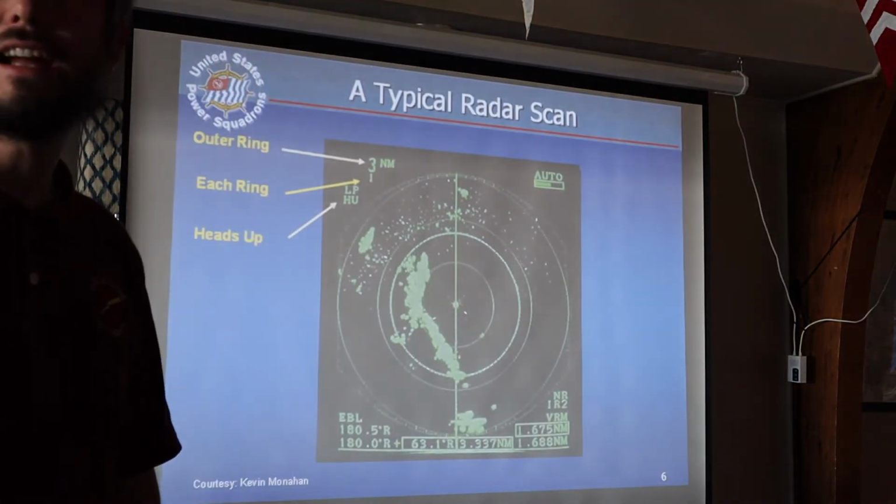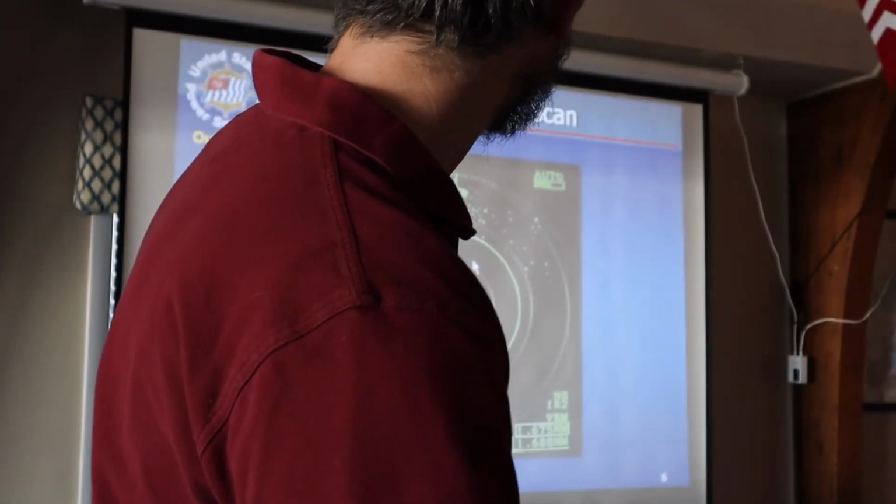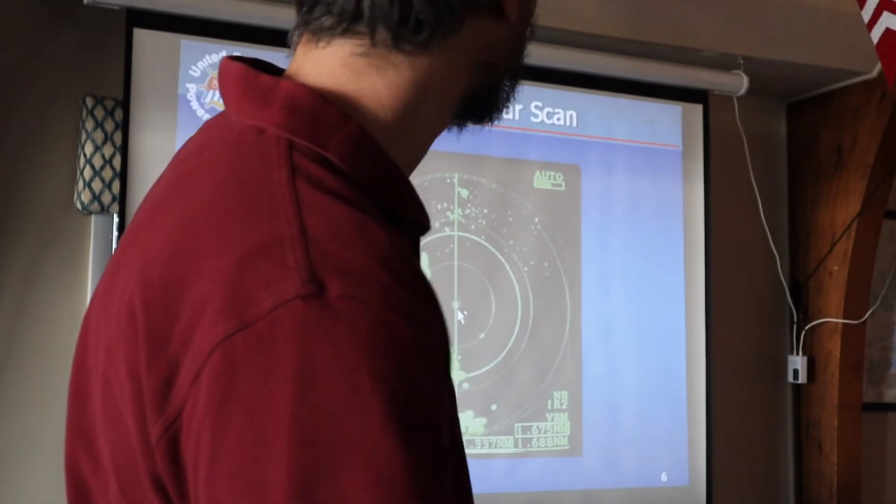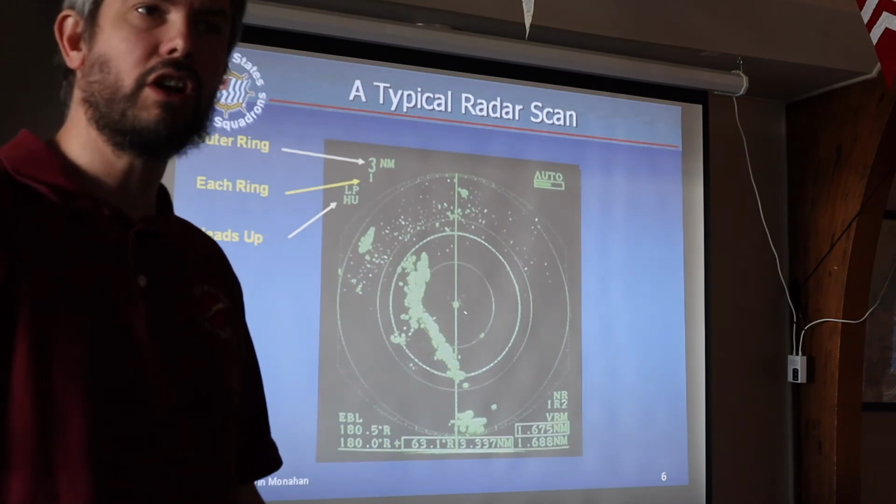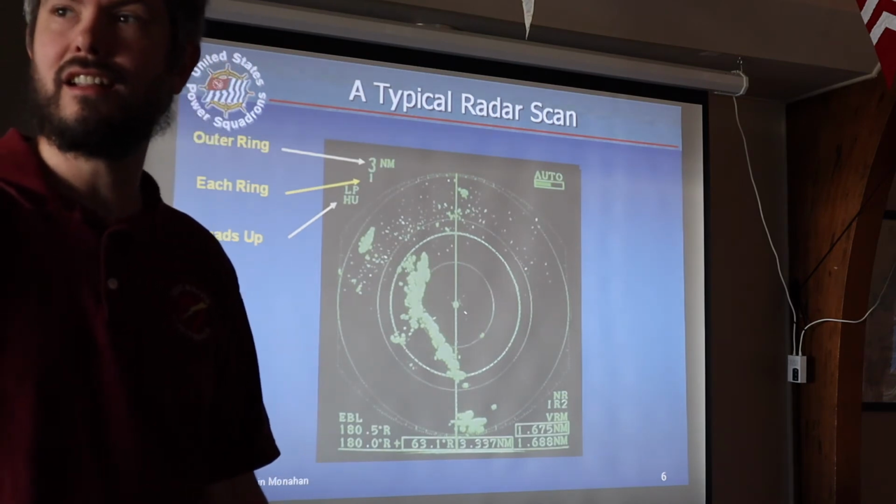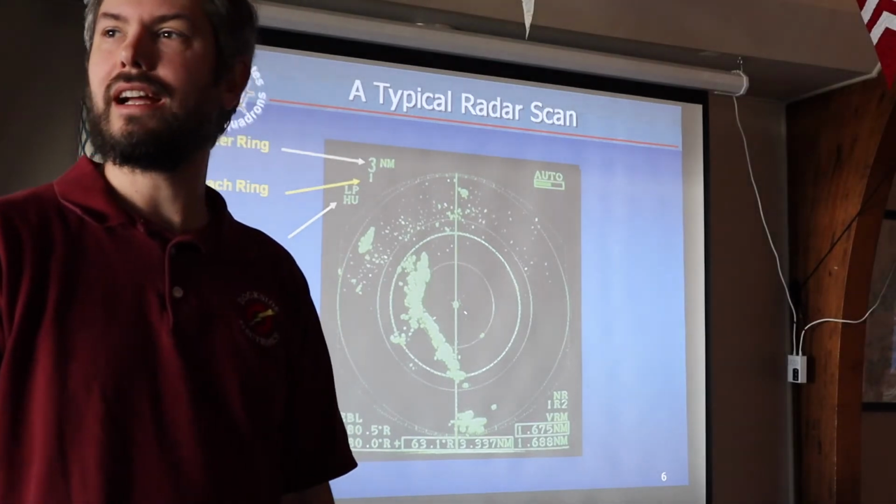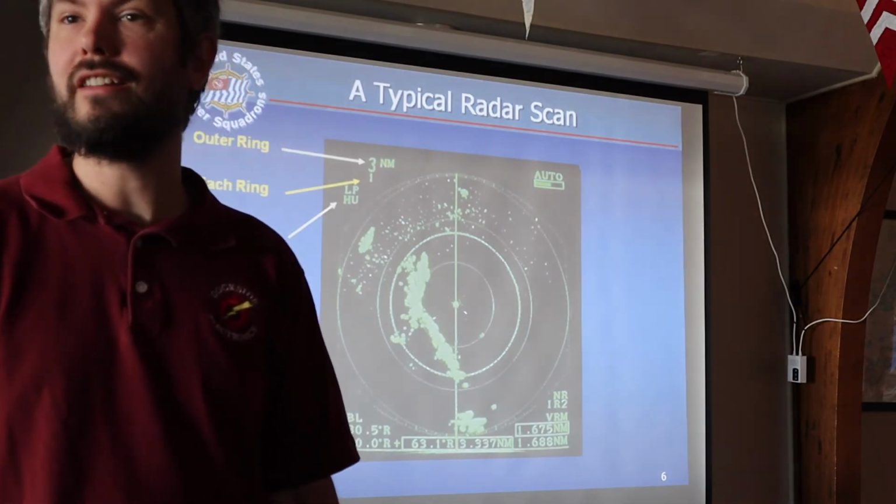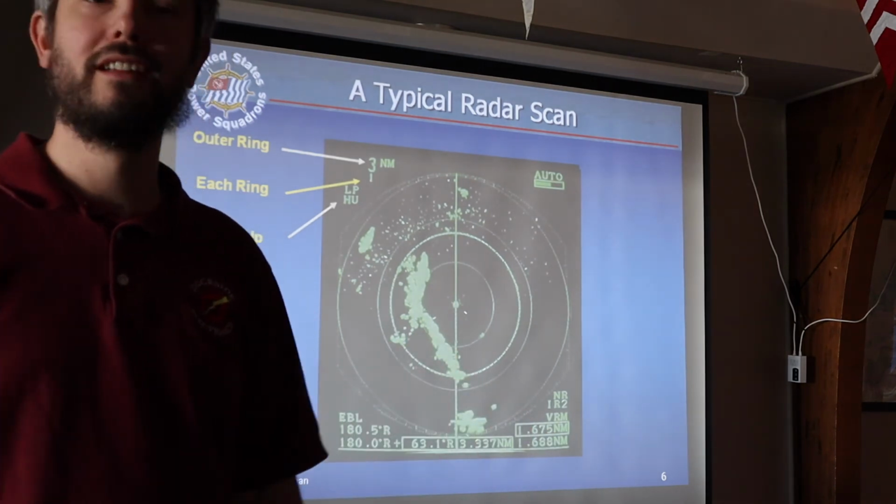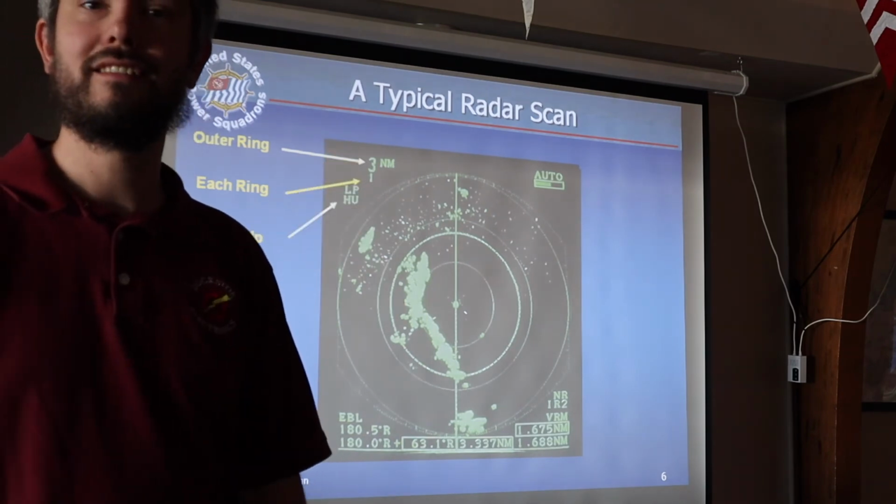HU stands for heads up, which basically means what is up on the screen is in front of us. This solid line right here is what we call our heading line. That's what's directly in front of the boat. When you first install a radar, you should make sure that the heading line is lined up to the front of the boat. The way you do that is to get underway, point the boat directly at a known target. Something like Sea Flower is a great target around here. It's big and prominent, but there's nothing around it. Just make sure that when your boat's pointed directly at that, it shows up on that heading line.